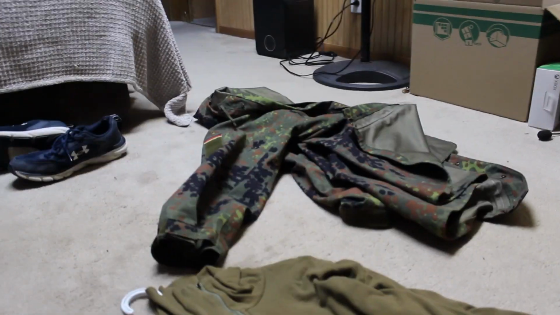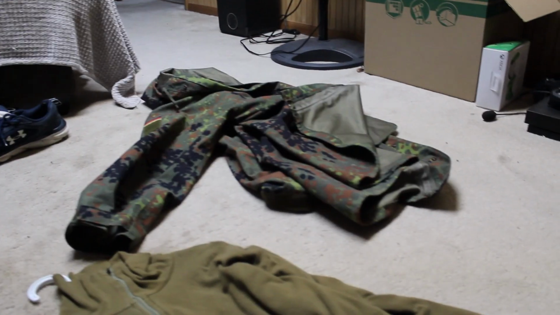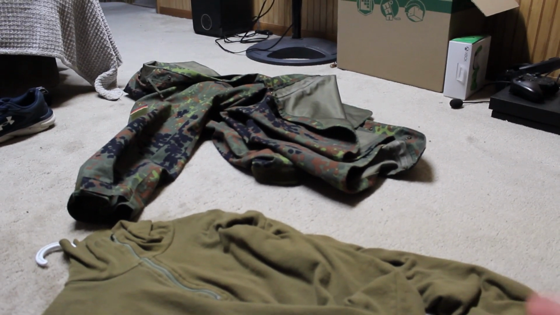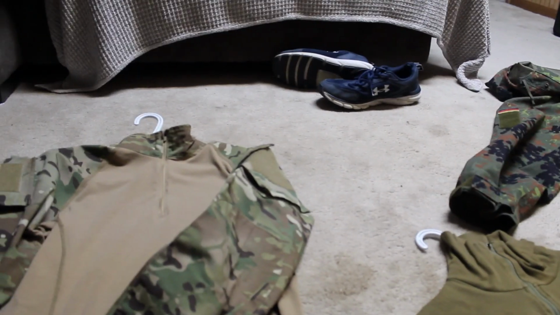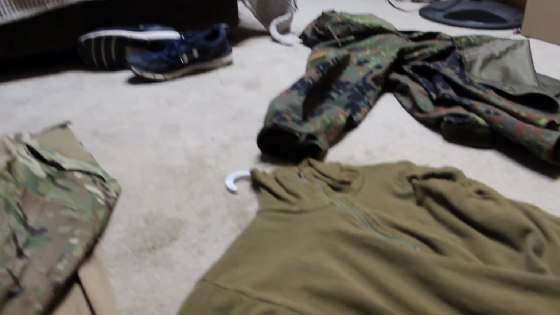That Flecktarn, it kind of did too, and so I was surprised because even with that black, I thought the black might keep and separate, but it really doesn't. Sometimes black still glows, and that shocks me. I had a black t-shirt I was out there testing too, and it glowed, but the black on these doesn't glow, and it actually separates quite a bit. And good old navy camo, shocker. All right.